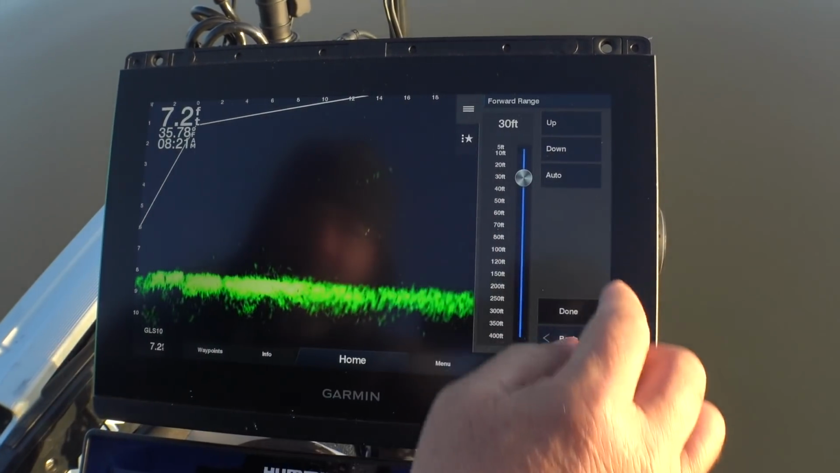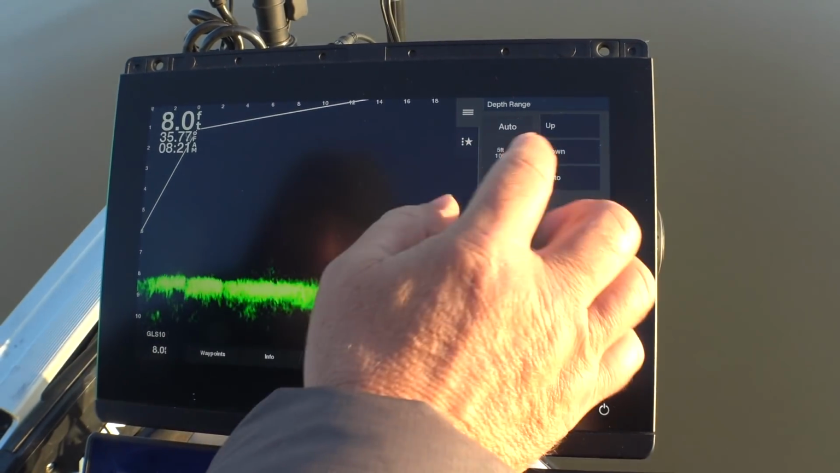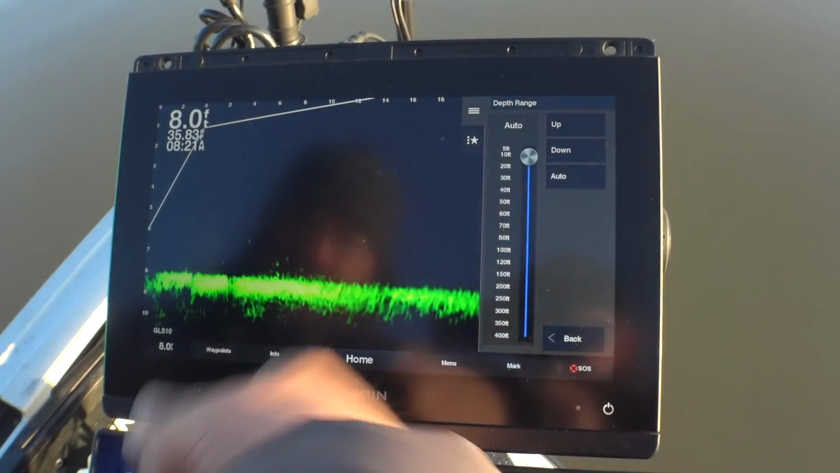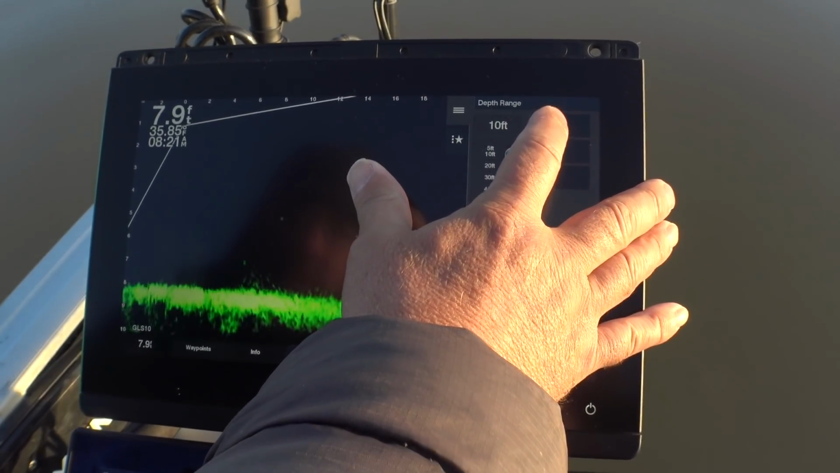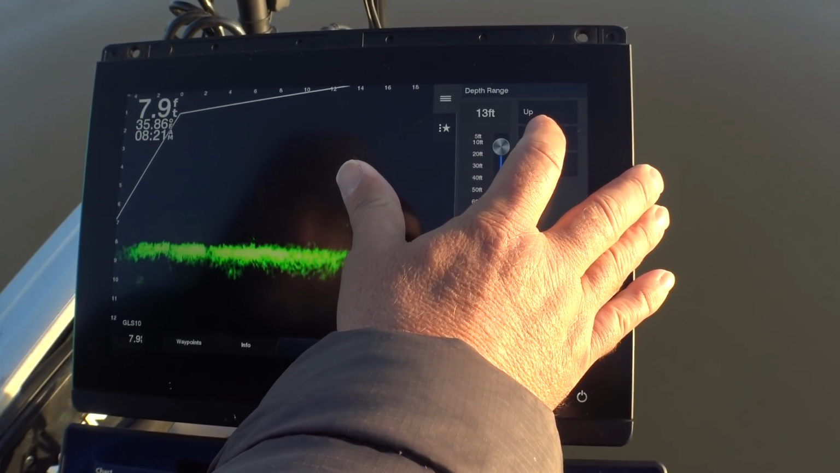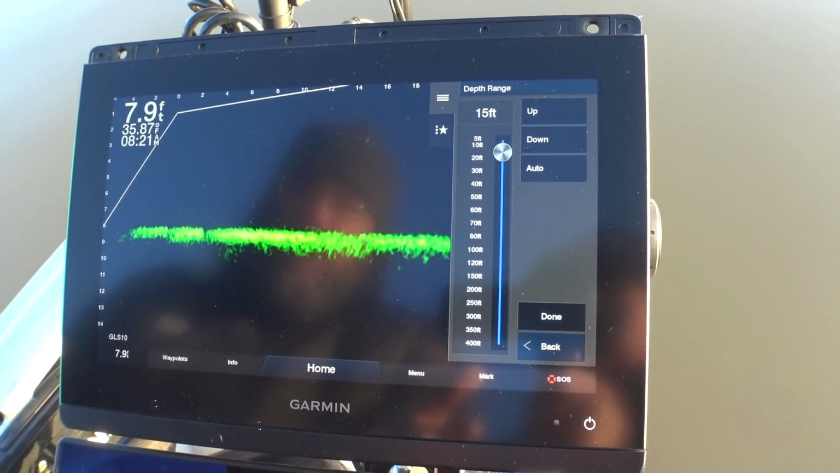I run the depth range around 15 foot all the time, unless the fish get deeper than that. All right, and you do that why? So I can tell what size the fish are. It's just a lot easier to tell what size the fish are. Right. It looks the same the whole time.